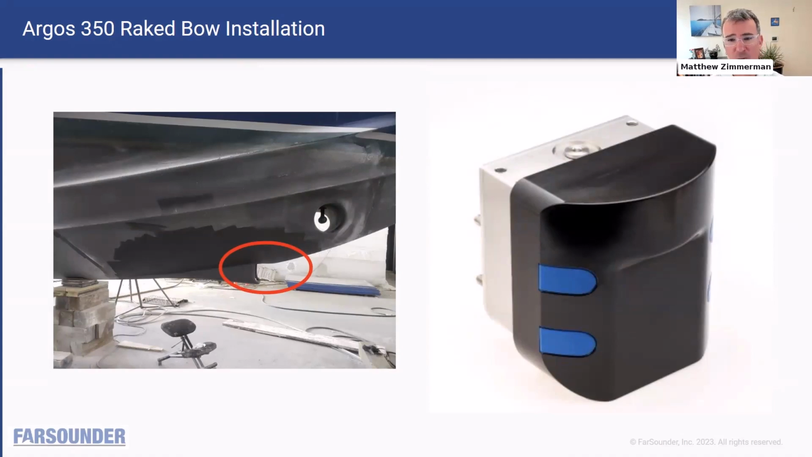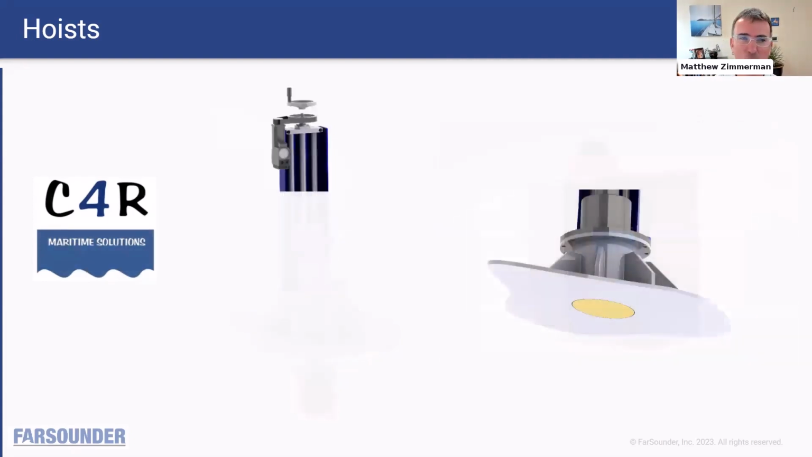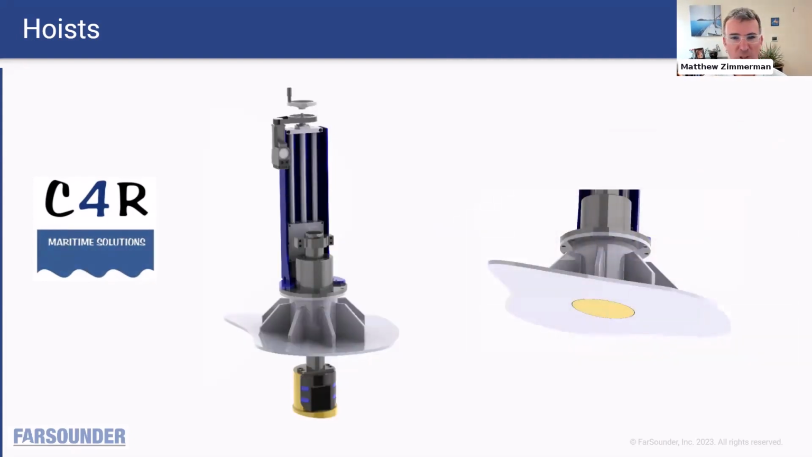The Argos 350 we found to be very popular with a number of mid-size USVs, and many of them are utilizing a hoist mechanism developed by one of our partners, C4R Marine Solutions. Their hoist is designed specifically for the Argos 350, and the Argos 350 can be supplied with its connector on top, facilitating the hoist installation really easily. One of the advantages of the C4R solution is when the hoist is retracted, it can be perfectly flush with the hull. For smaller, high-speed USVs, this might be a preferred solution.